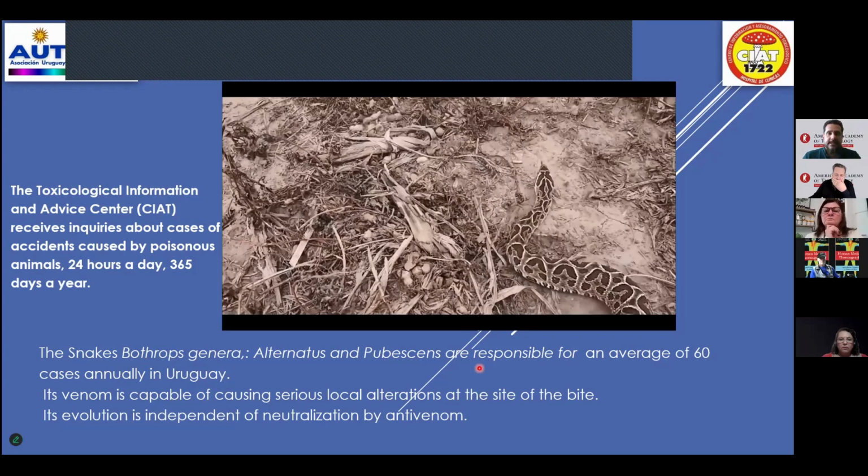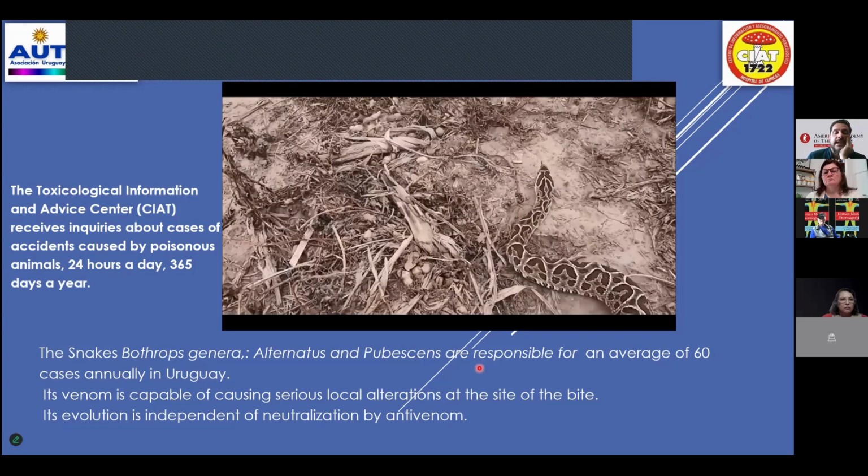In any case, this is a patient from Discoprotastine, dwarf farms, with a bite at the lower left limb. He descended from the horse, and the bite site is this area. Delicate, very delicate area. Bitten on the lower left limb by Bothrops, he received serum 4 days after the bite.